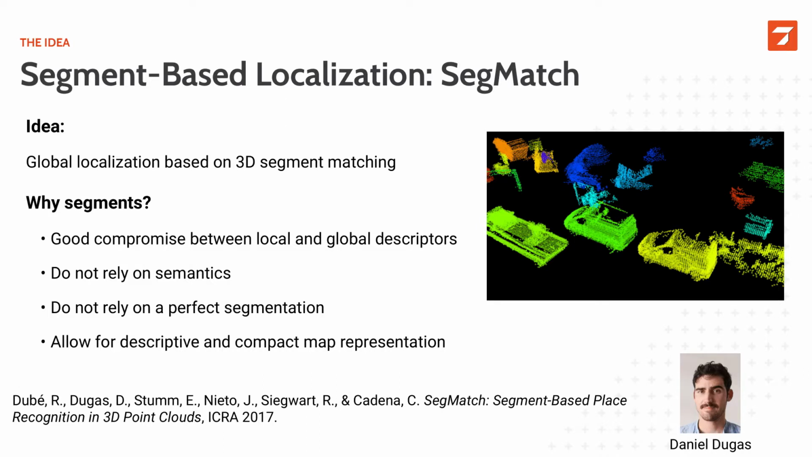So together with Daniel Dugas and our colleagues from the Autonomous Systems Lab, we developed the SegMatch approach. The idea here is to perform global localization based on 3D segment extraction and matching. This picture on the right shows segments extracted from the KITTI odometry dataset, each with a unique color.